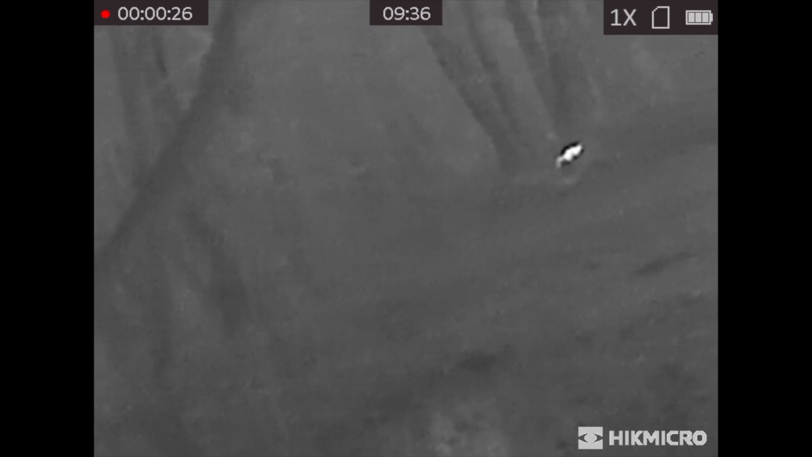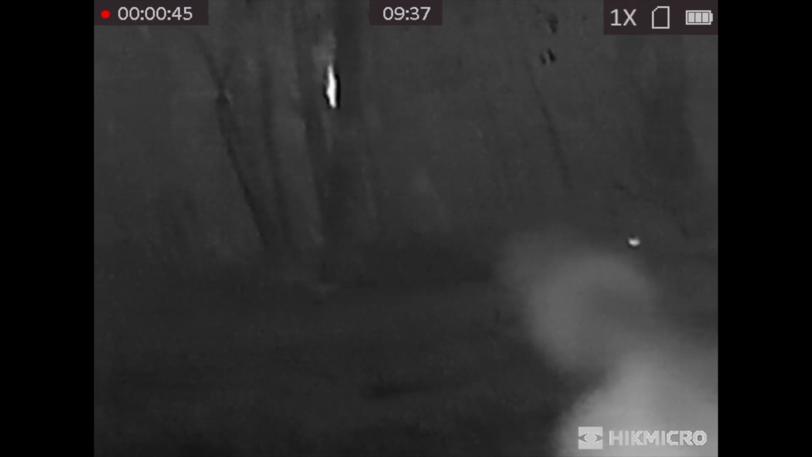As soon as you look through whatever optical device you're using on your rifle, it'll be plainly obvious. But it's a very cold day today, and the image of the trees and so on is quite poor, because everything's really cold, and so there's not a lot of definition in the background, but the squirrel stands out like a torch in the darkness, as you can see.